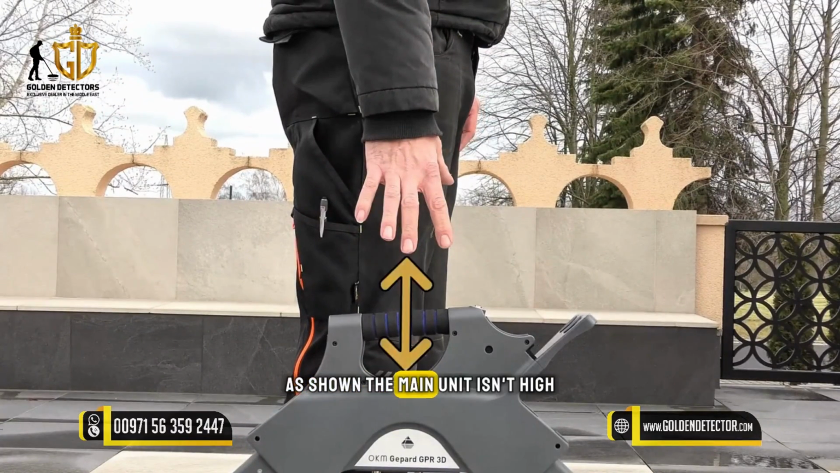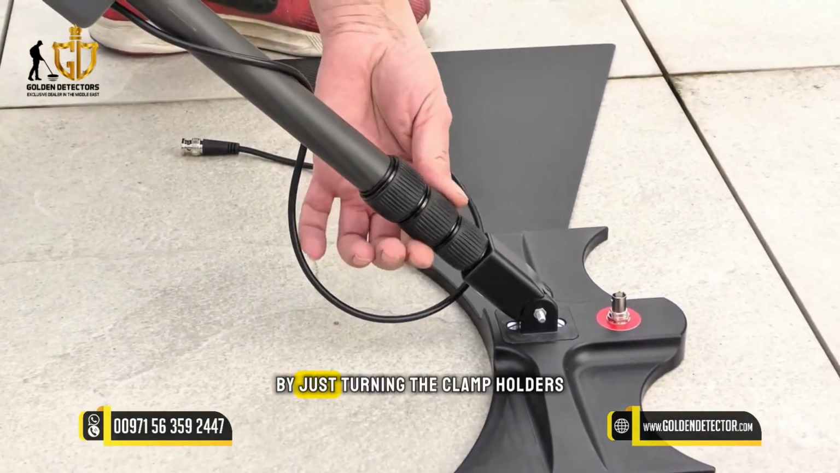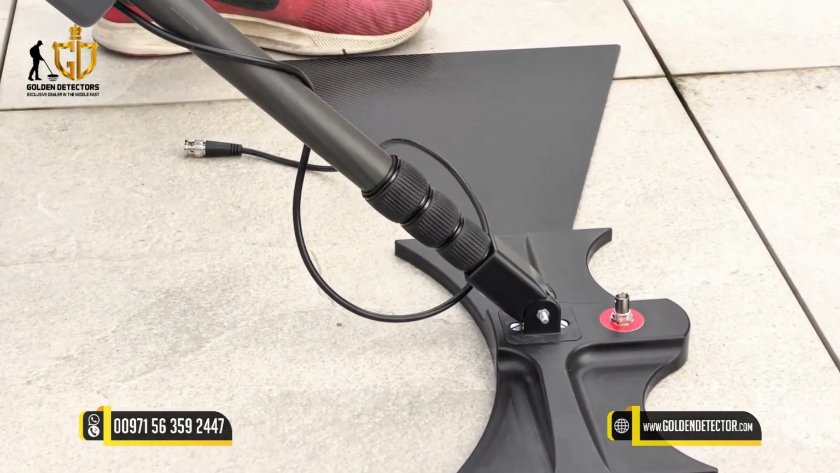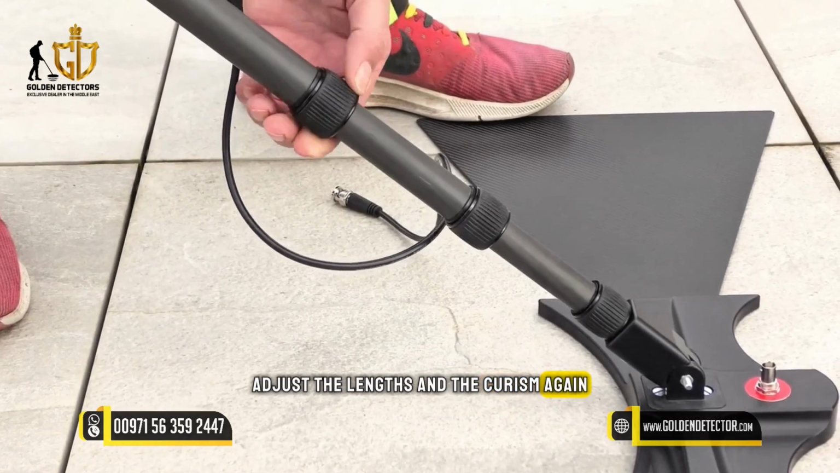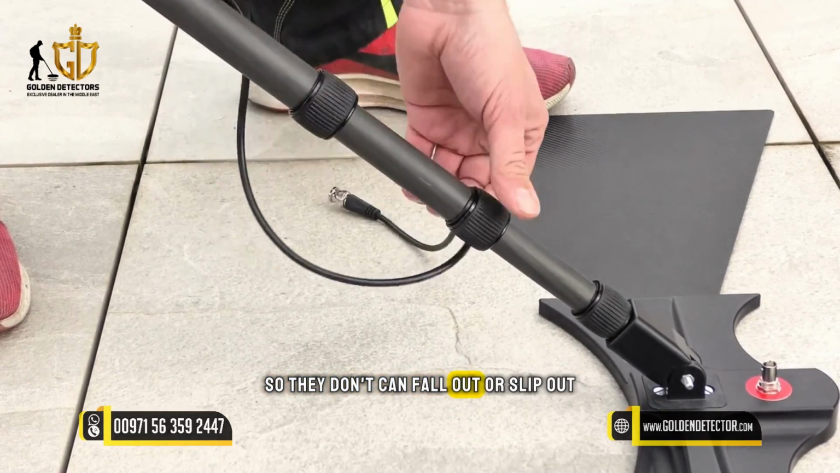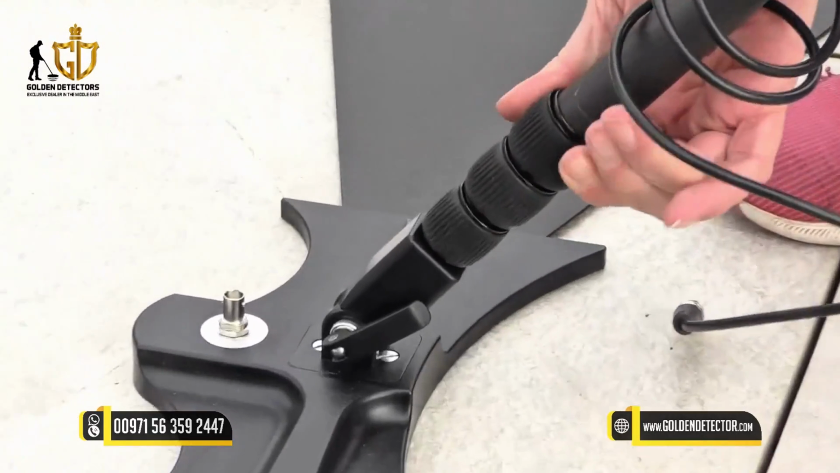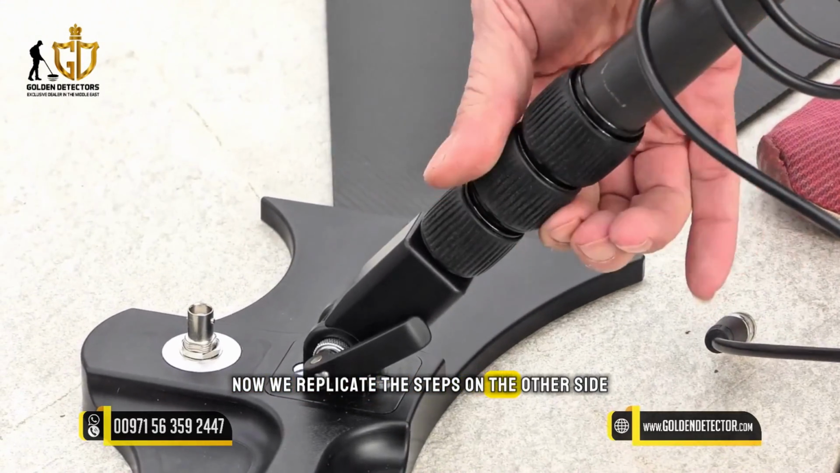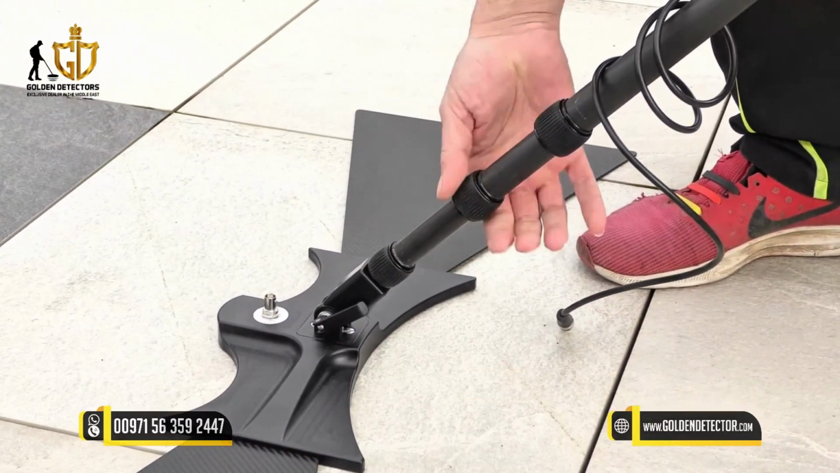As shown, the main unit isn't high enough to grab by hand, so we need to adjust the height of the machine by just turning the clamp holders, adjusting the lengths, and securing them again so they can't fall out or slip out. Now we replicate the steps on the other side, adjusting the lengths equally.